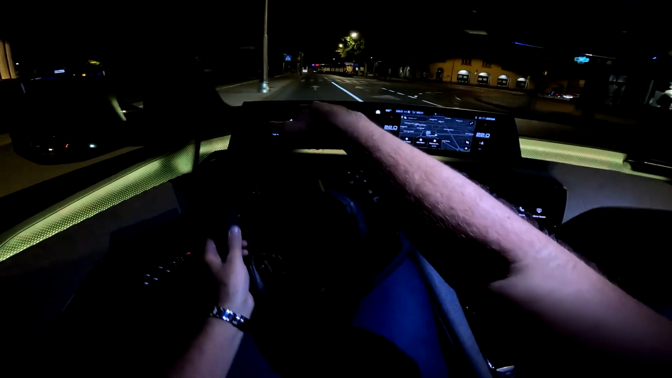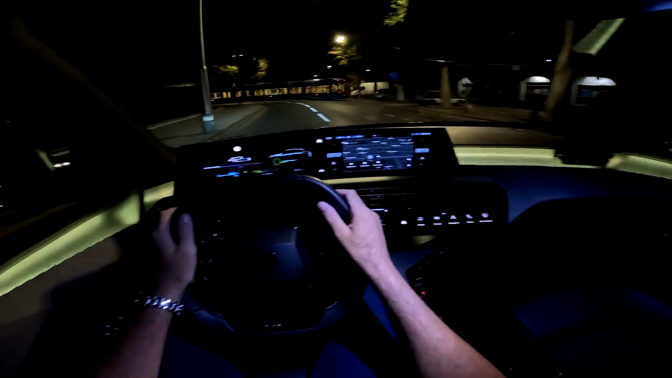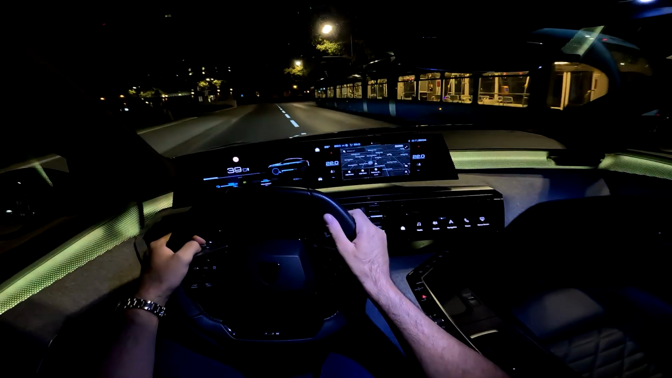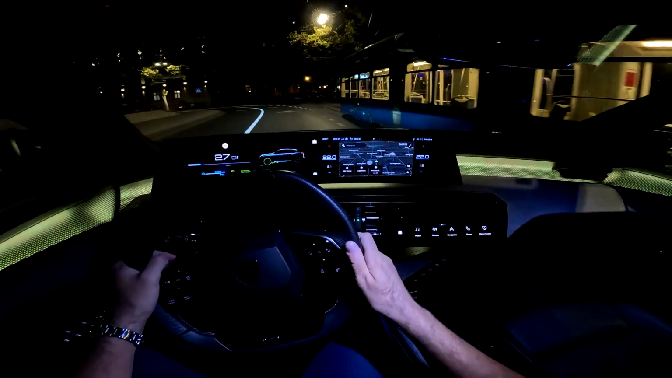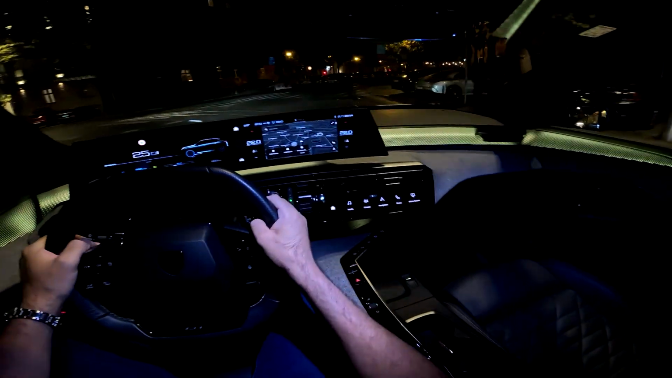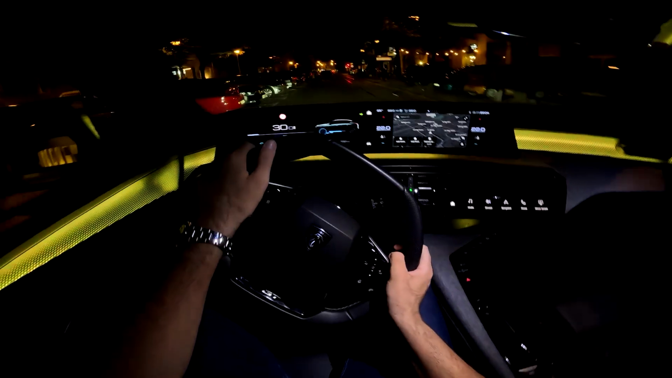And then also, if you were to go more than the speed limit, you would have the warning, which is mandatory by law in Europe now. So all new cars need to have it. Okay, we can go. And in order to switch it off, you can use again the shortcut.